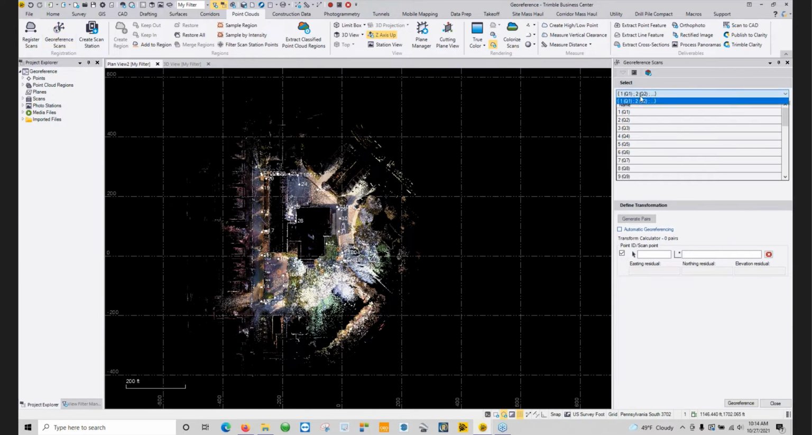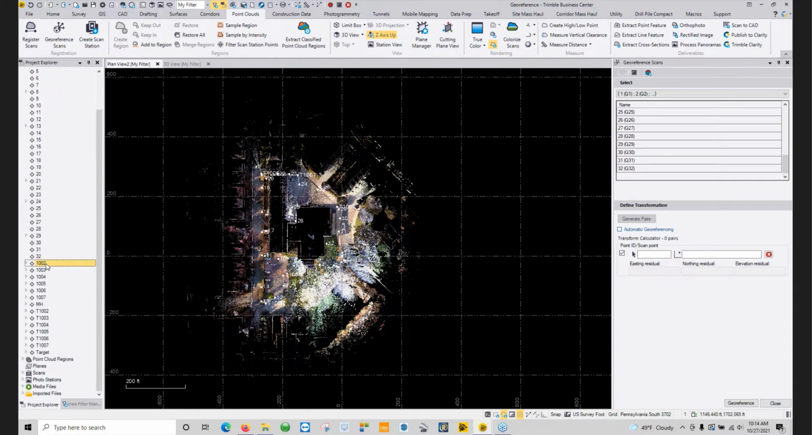And again, up here at the top, we're going to see all of our scans listed. And down here, it's going to ask for a point ID and scan point. So what I like to do whenever I'm collecting my data is I'll shoot in my points for control, and then I'll shoot in my targets, and I just give them the same number, but with the T in front of it saying this is the target point.